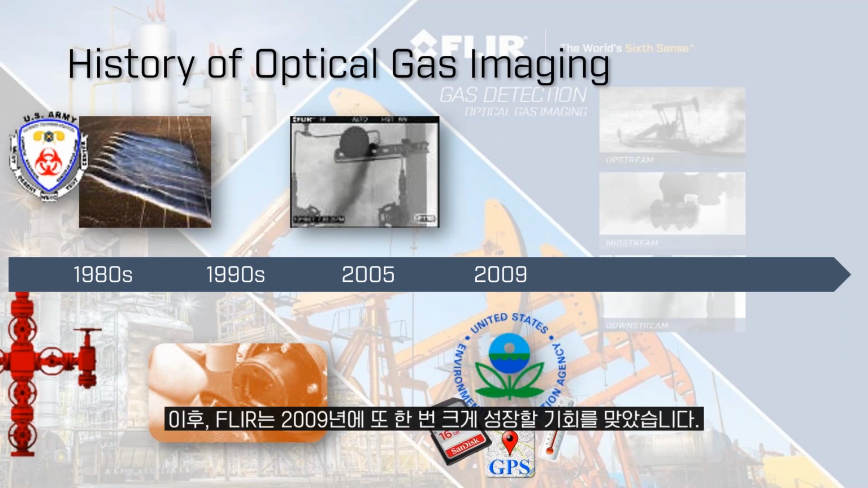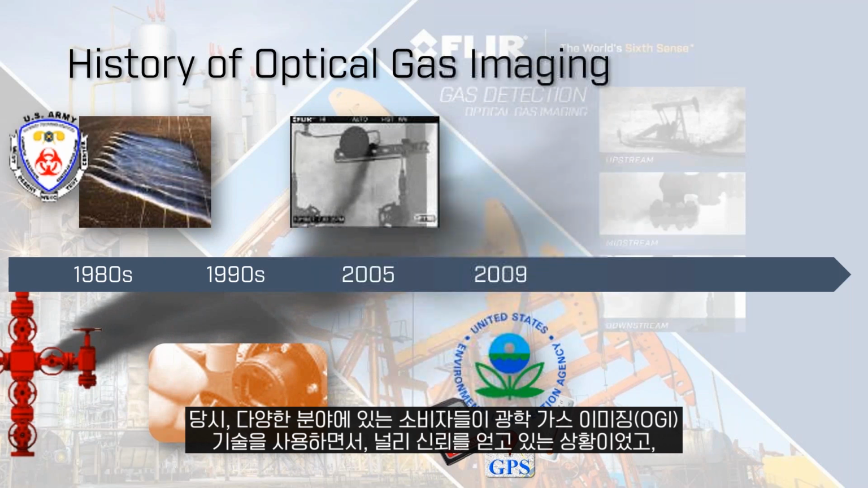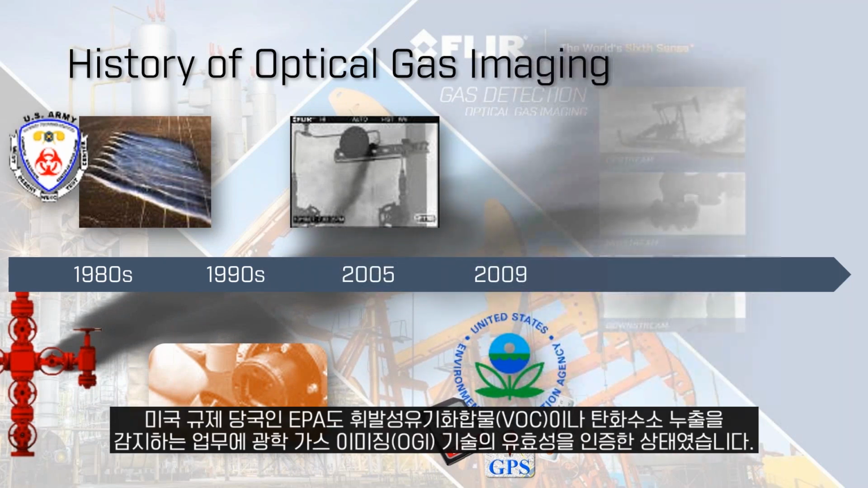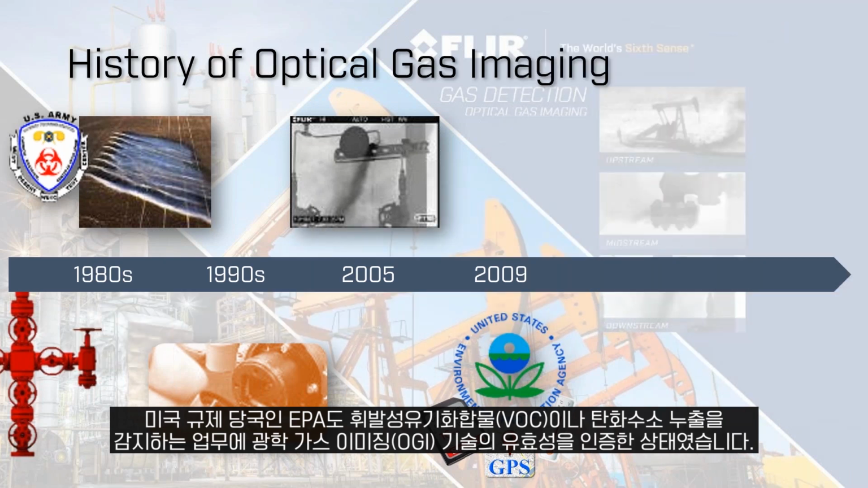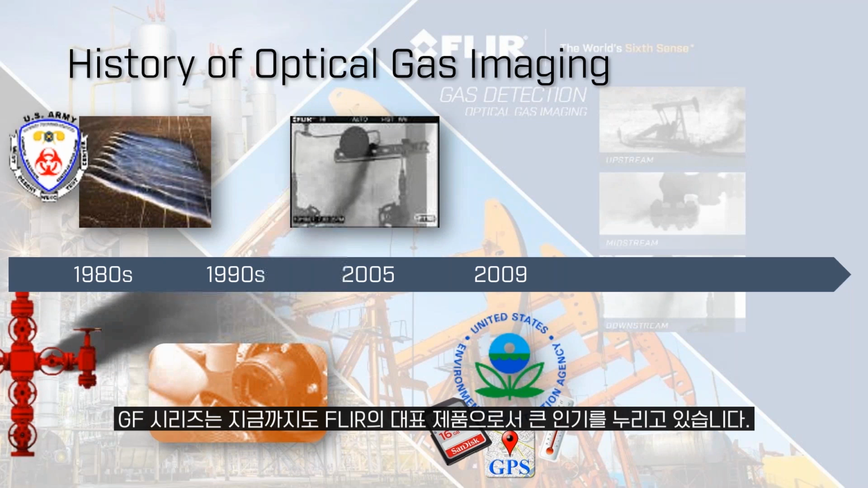It did take a little bit of time for this technology to get accepted through all industries. And in 2009, we took a next step. By then, a lot of the industries and a lot of our customers had accepted this technology as a proven technology for gas detection. Even the EPA, which is the regulatory agency here in the United States, had accepted this as an alternative work practice for visualizing VOC and hydrocarbon leaks. And in 2009, we took the feedback from the industry on the GasFind IR and developed the GF series, which is still very popular and our flagship product today.